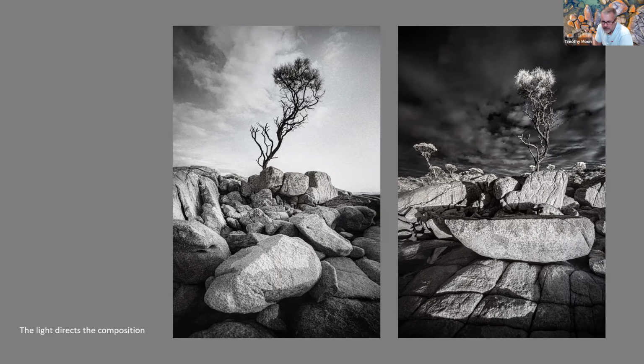So in the image on the right, the sun's almost directly behind me, which means when I'm looking at the sky beyond, because it's first thing in the morning, dark sky, lots of blue, it sort of goes black, and the foliage pitches up because it's got that light falling on it with the white highlights, and the rocks start beaming because they've got all that light hitting them.